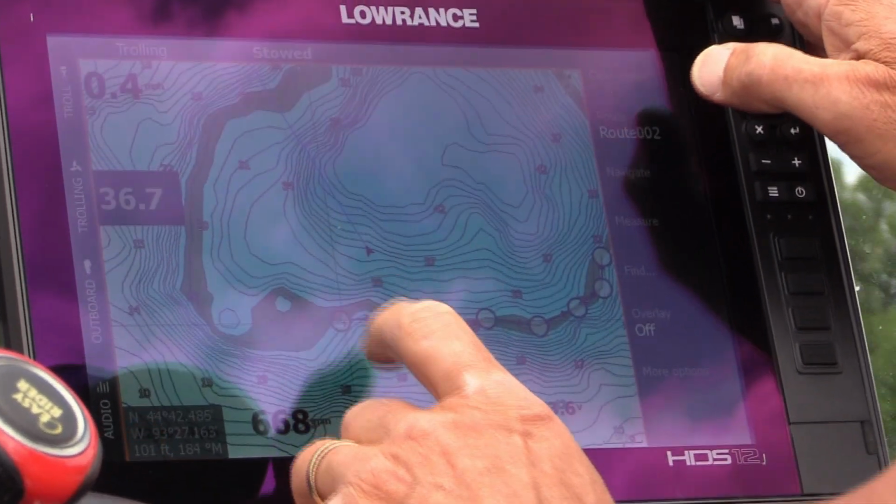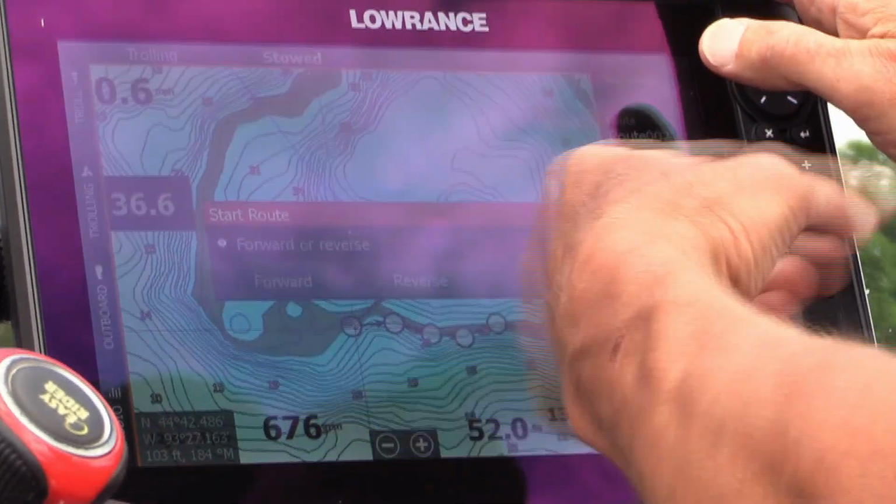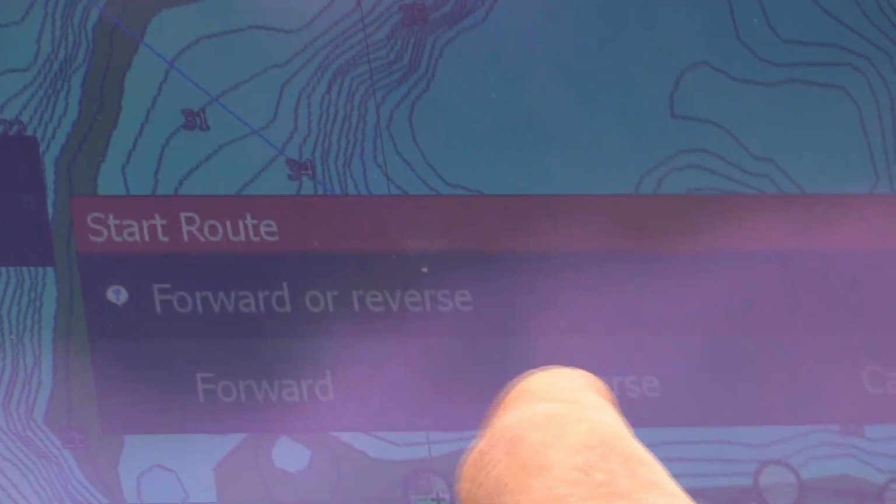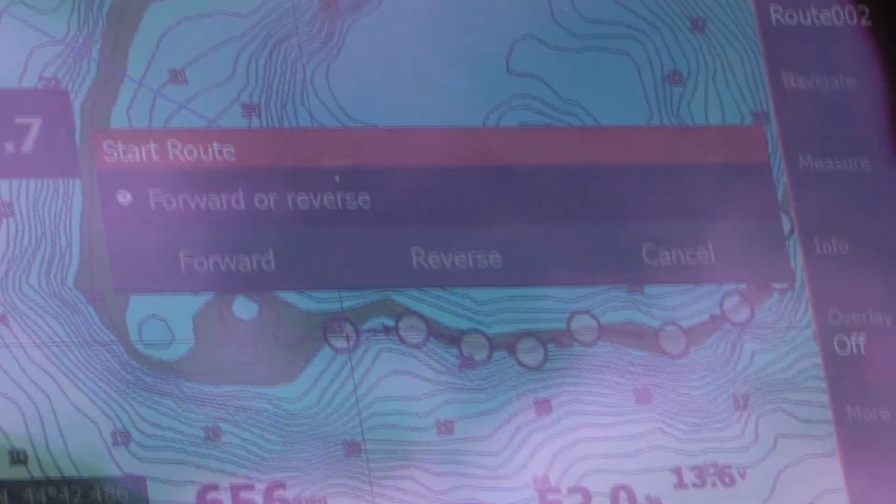and route number 2, I can start here, and it's going to ask me if I want to engage my trolling motor and which direction I want to. Because if you can see the arrows here, that means it's in forward, and I would just press that, and then I would set my speed for my trolling motor.